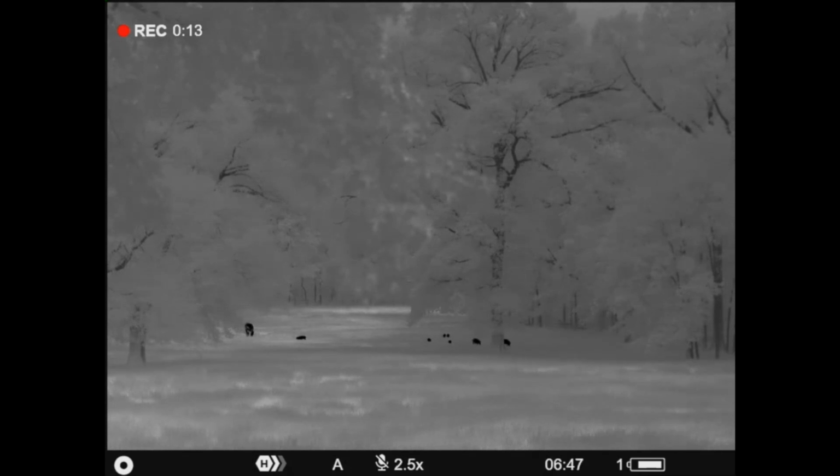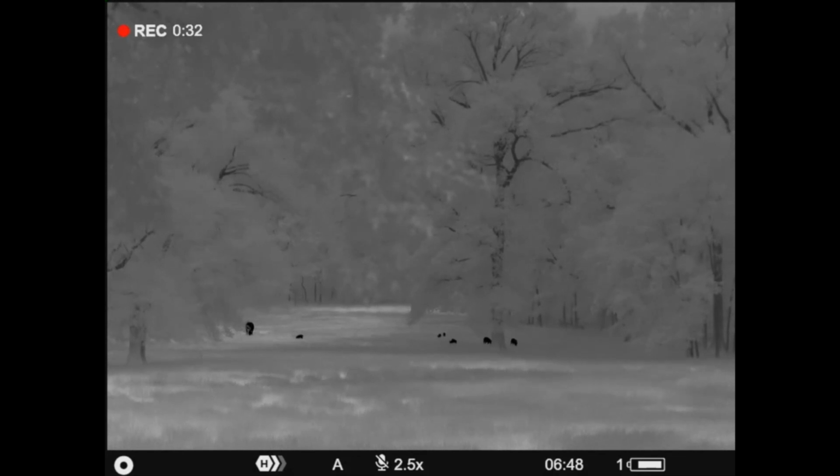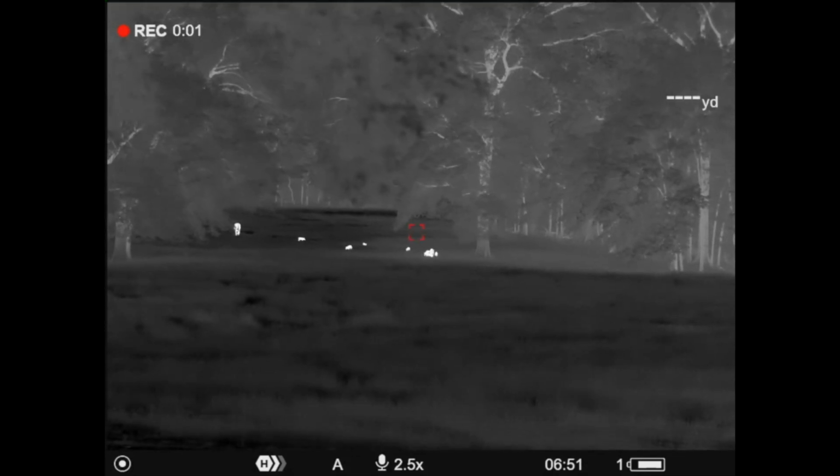It does have a laser rangefinder in it. So the max laser rangefinder capability is 1,100 yards. It does have video and audio recording, multiple color palettes, picture-in-picture display, Wi-Fi streaming to the Stream Vision 2 app. It is IPX7 waterproof rating.